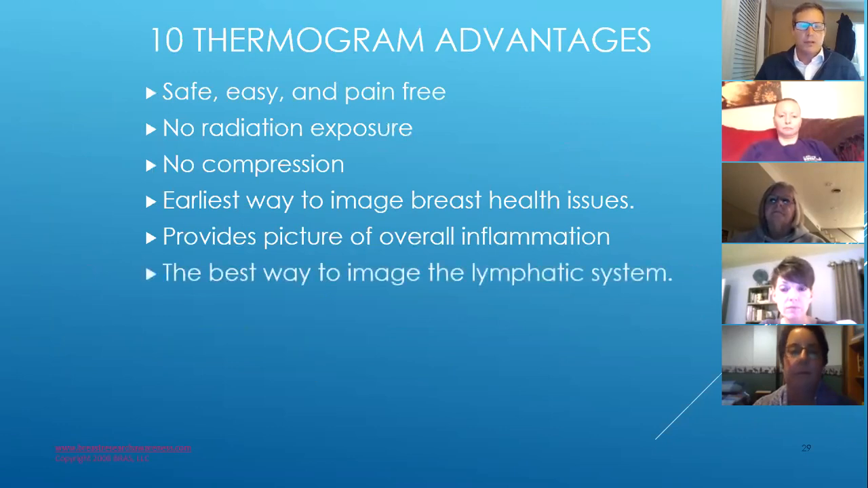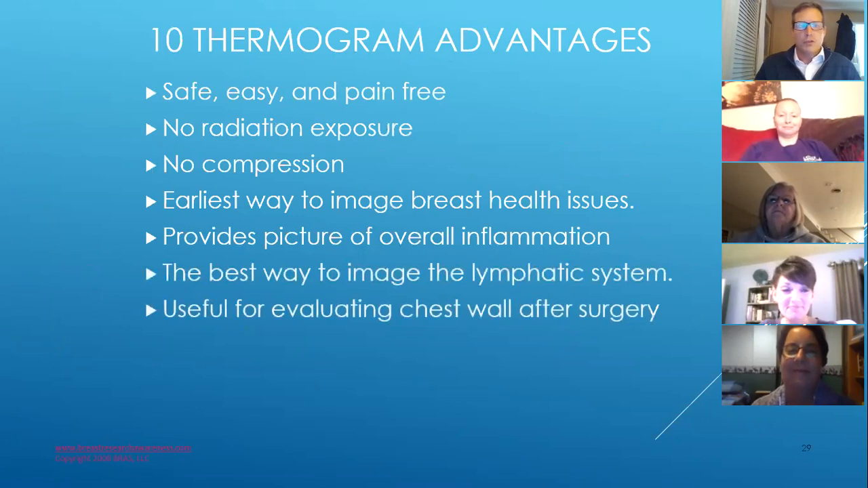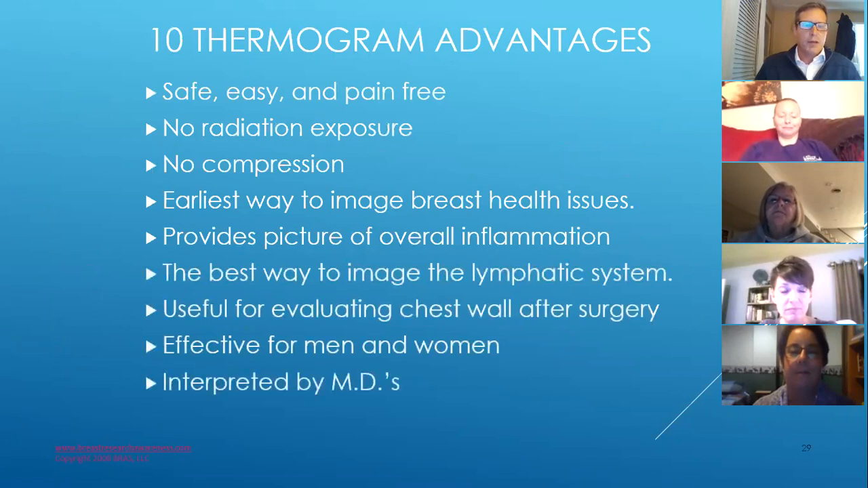Well, okay, that's my next point. It's useful for evaluating the chest wall after surgery, so women that have had a mastectomy. It's effective for men and women. We do work with medical doctors. So again, if the medical doctor says these don't work, I would ask him, why then are radiologists interpreting these things? Because they are.